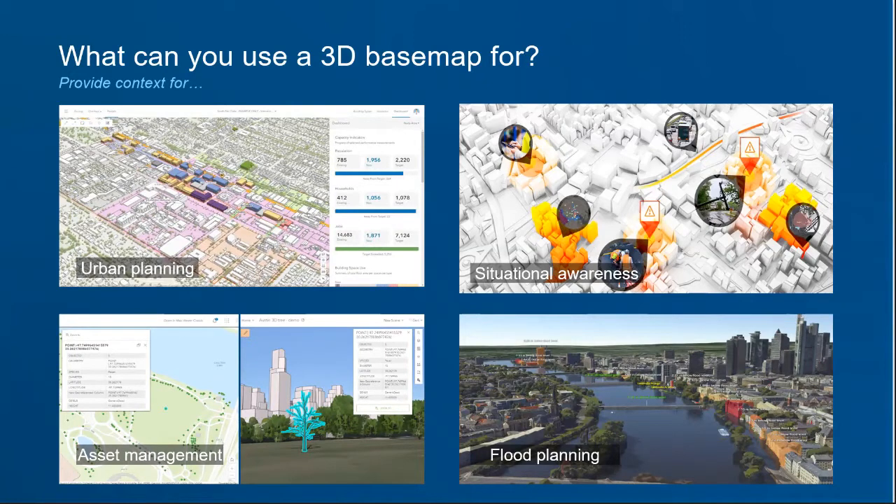Transportation can be brought in, and I've seen it where they actually have cars that drive through on the streets, or bus routes, where buses drive through the city and show you where the buses are going to be at different times.